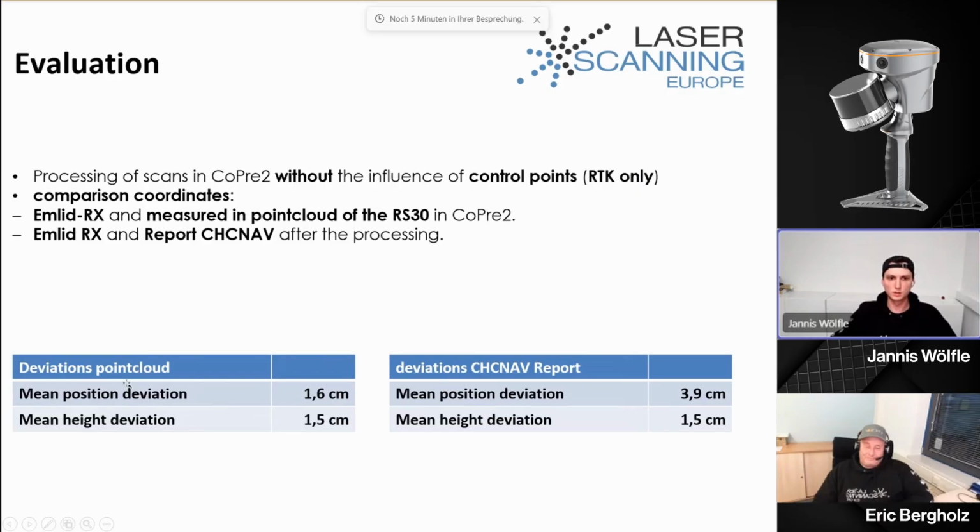On the other side, I compared the MLID RX coordinates with the coordinates I got from the CHCNAV report. You receive this report after the processing, and there you can pick out the coordinates and compare them to the other ones.